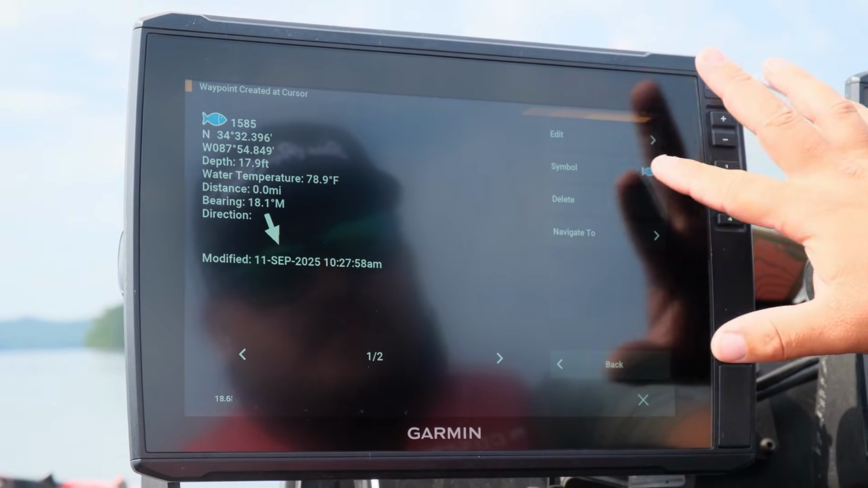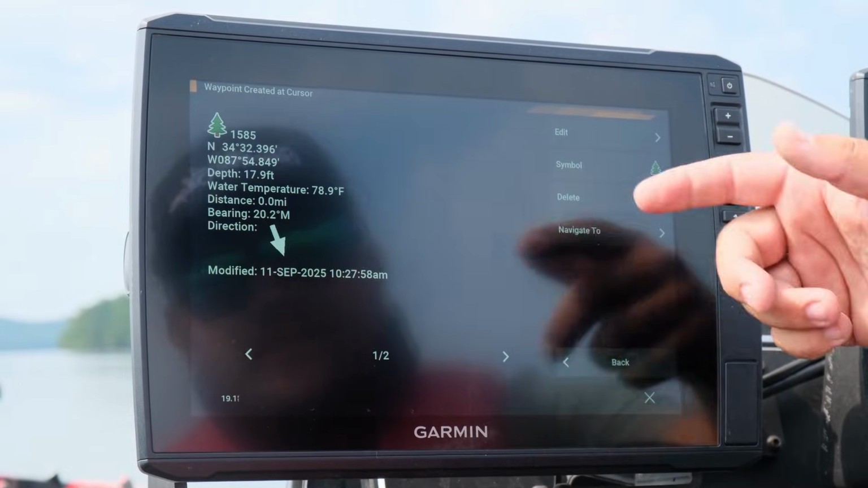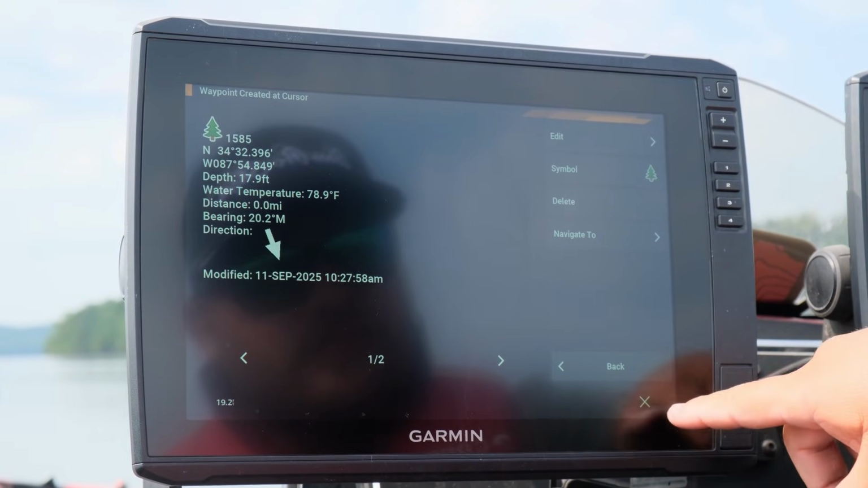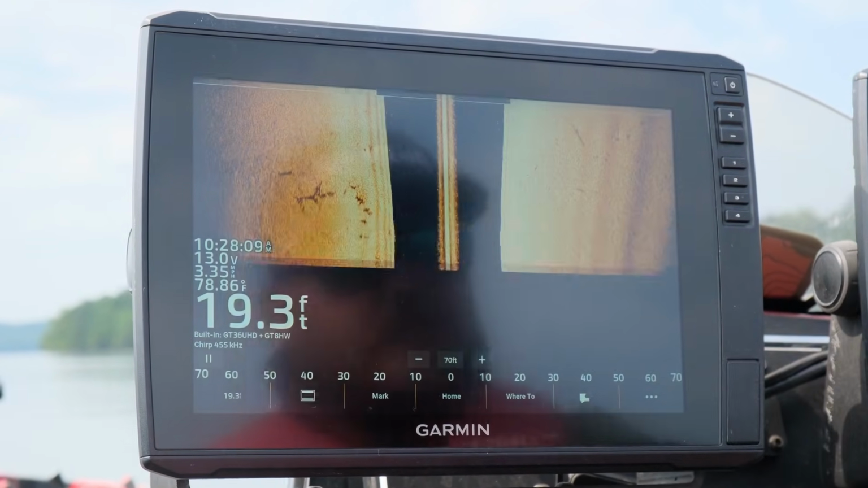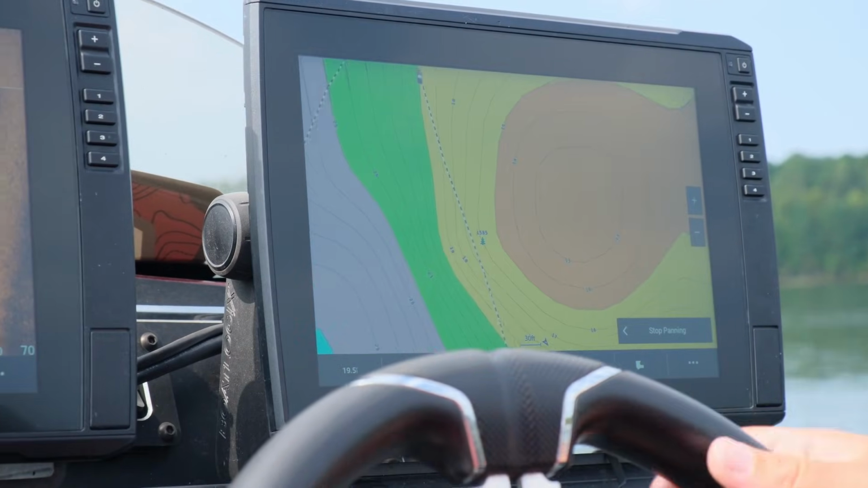I can pick my symbol. I'm looking at a brush pile, so I'm gonna pick this tree right here. That's what I like to use for a brush pile. The waypoint is dropped. I come back over here to my mapping system, and there's my waypoint right there.